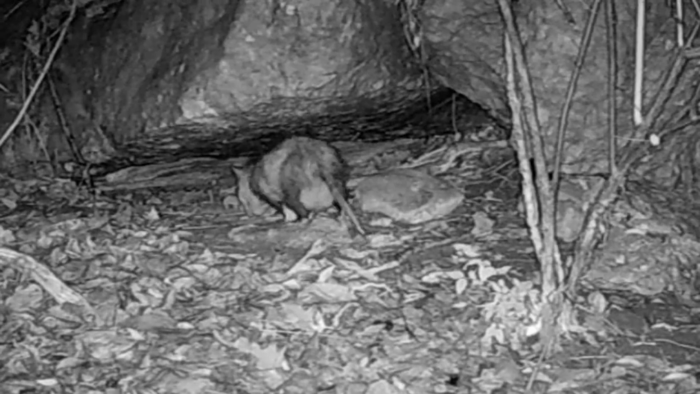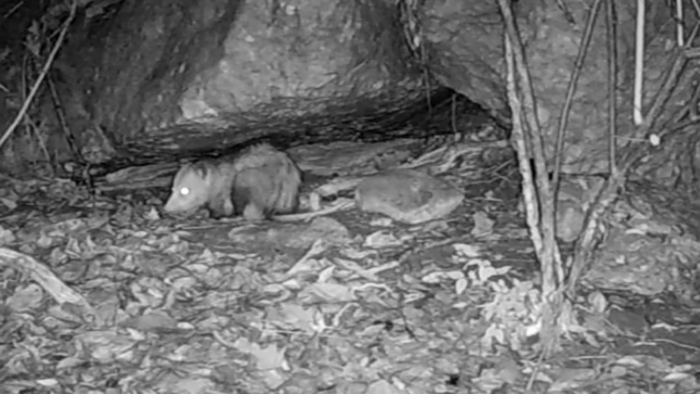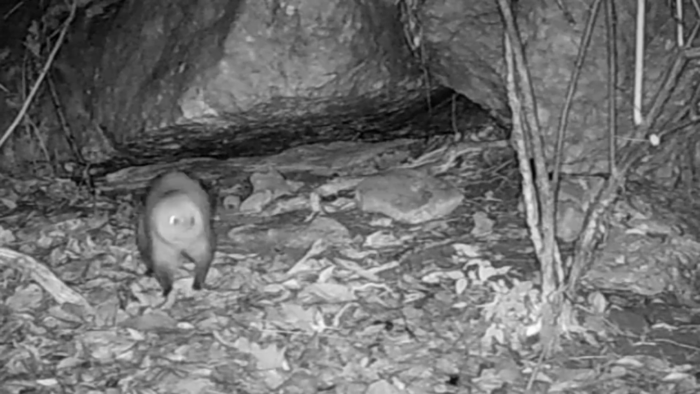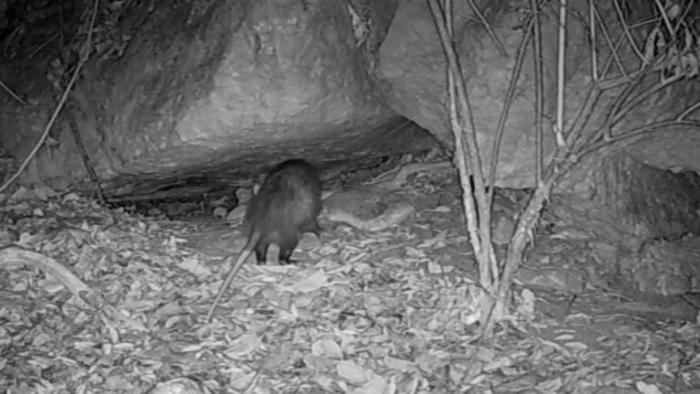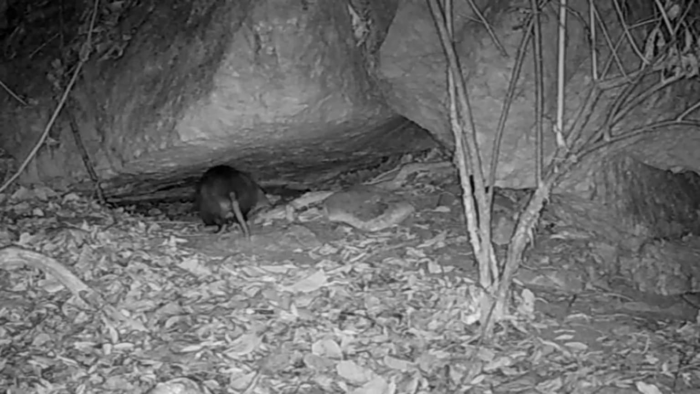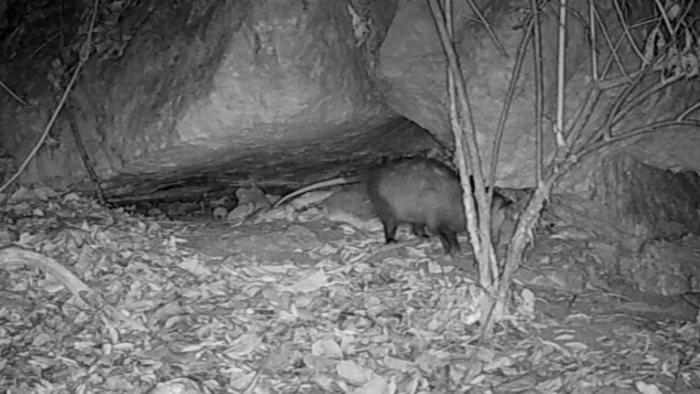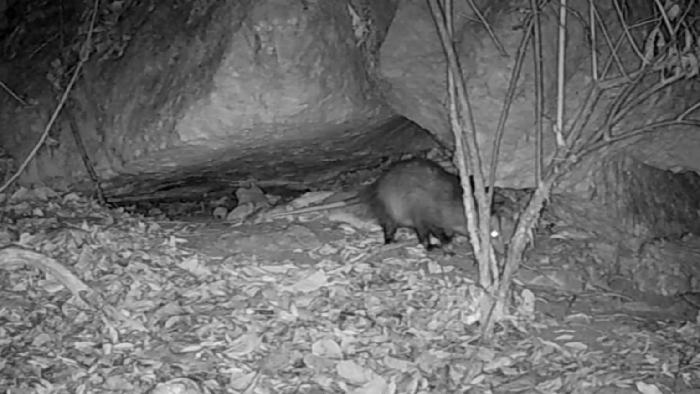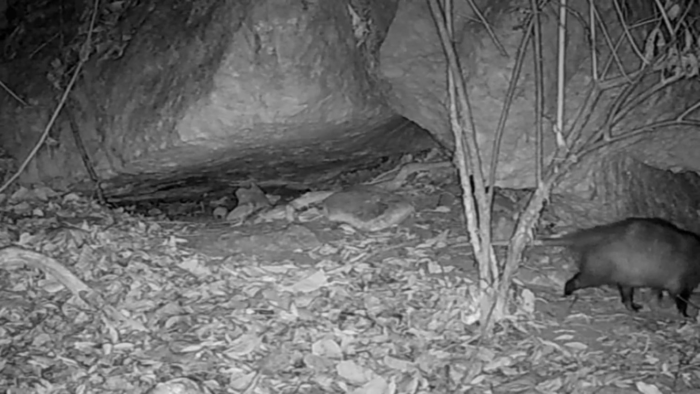And the little possums, yep, this is their home. They just come and go. Act like he wanted to go, but he don't. But they just check in from time to time. Where the others has been. And that's all of them at the rock.